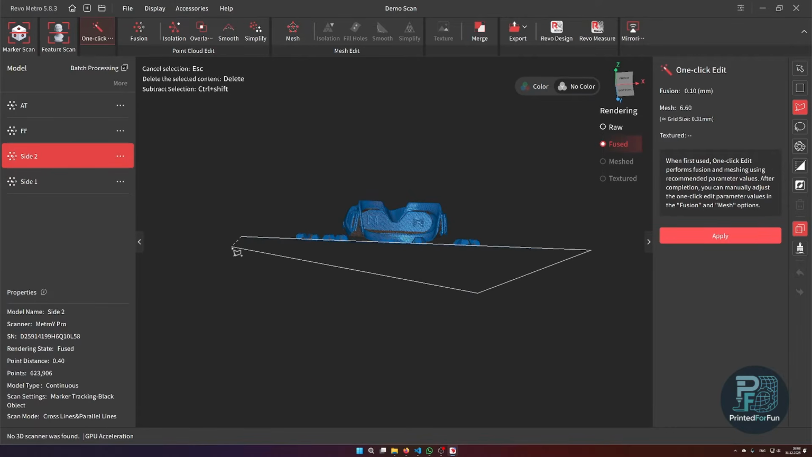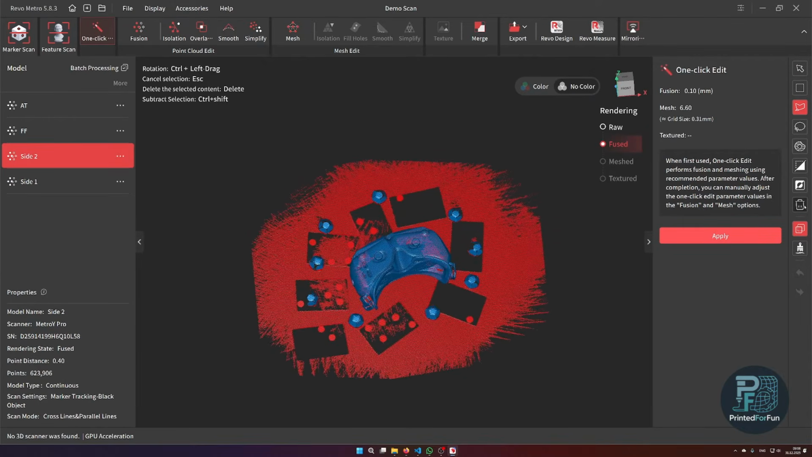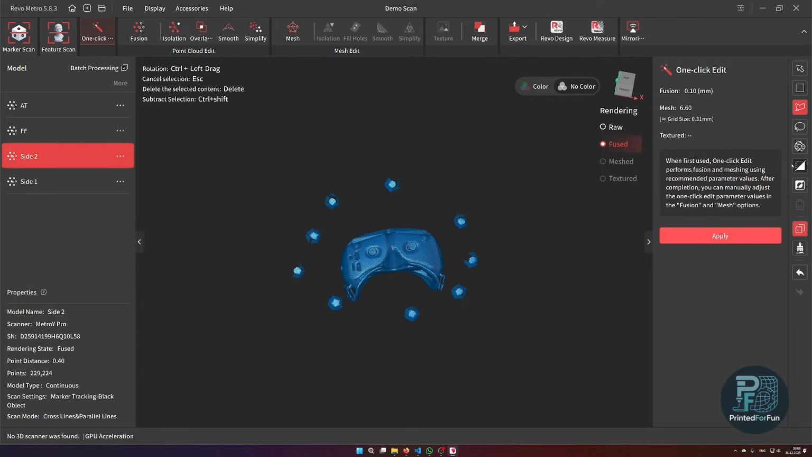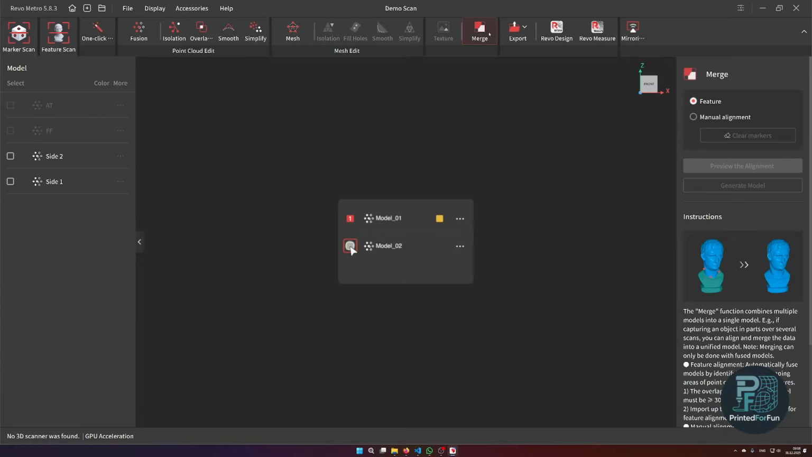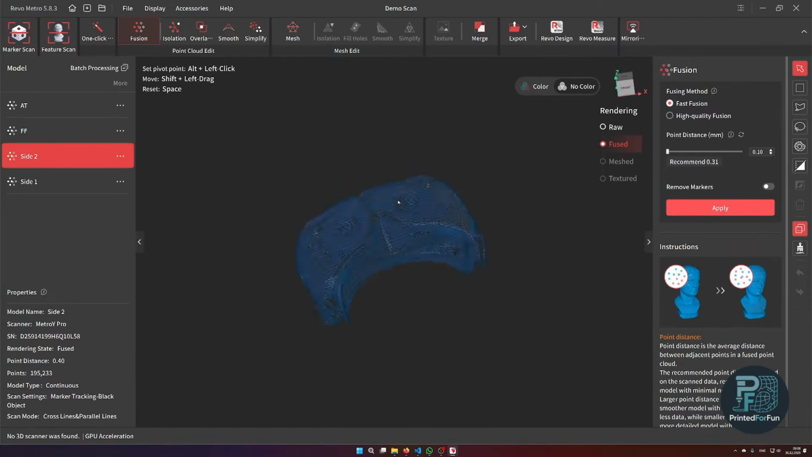As you can see, the post-processing workflow doesn't take a lot of time. The step that maybe takes the most time is the fusion part, but this is also mainly caused because I quite like to use the high quality fusion. To be honest, I haven't tried out the fast fusion yet.